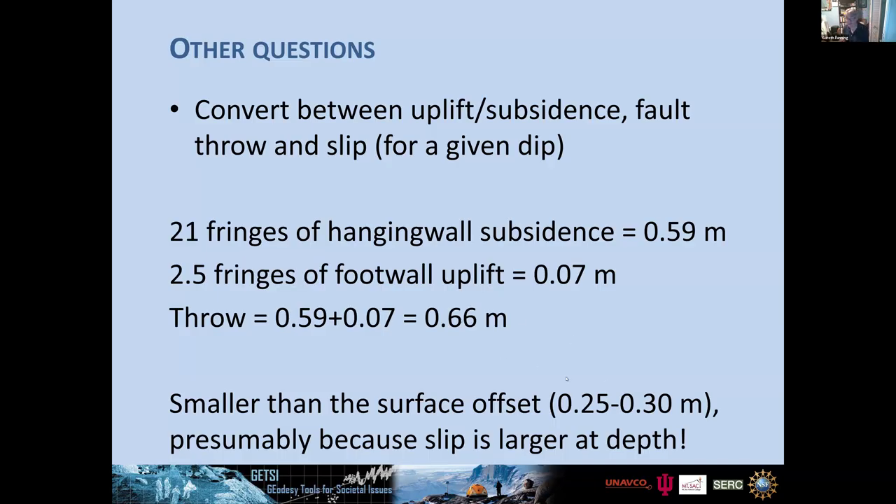One point to make is that the surface offset is smaller than the total throw, suggesting that maybe the fault slipped more at depth than at the surface. The surface offset is just the fault movement at the very surface, and it suggests that maybe deeper down the fault moved more.